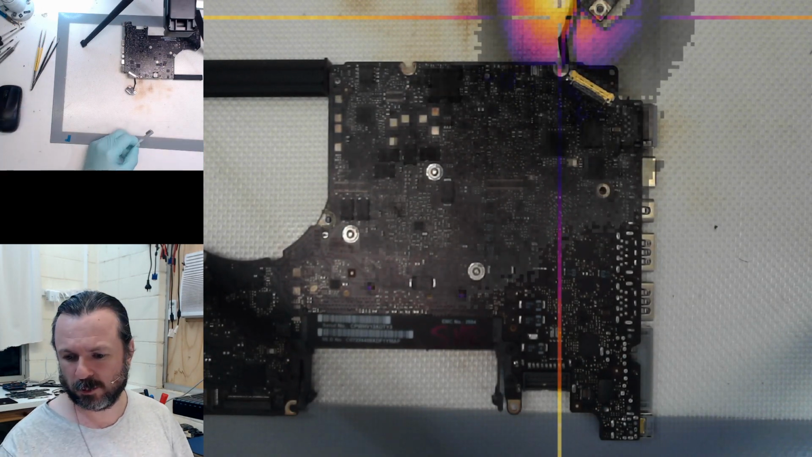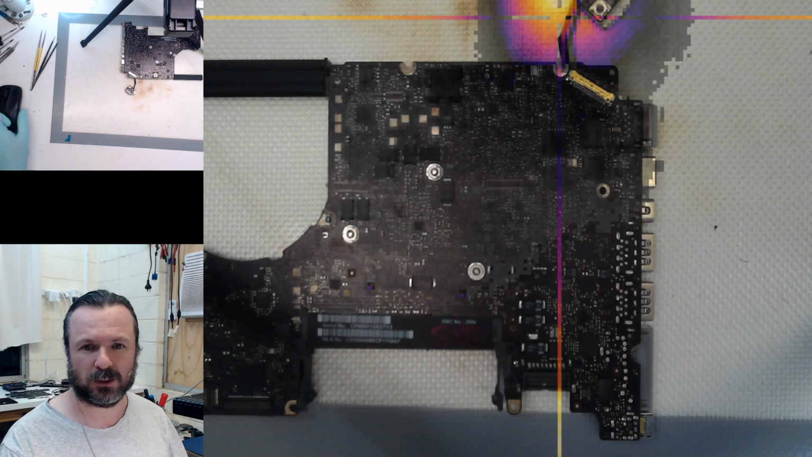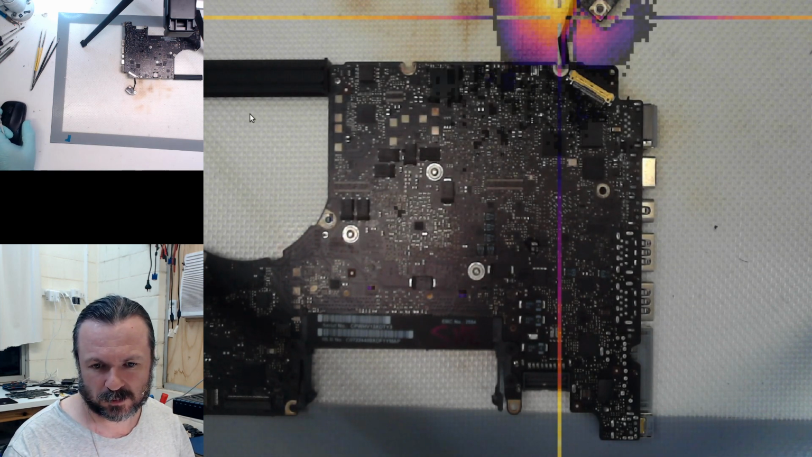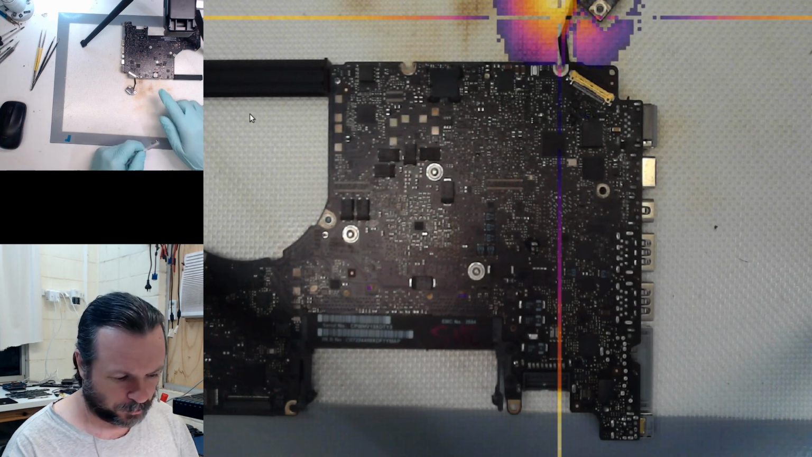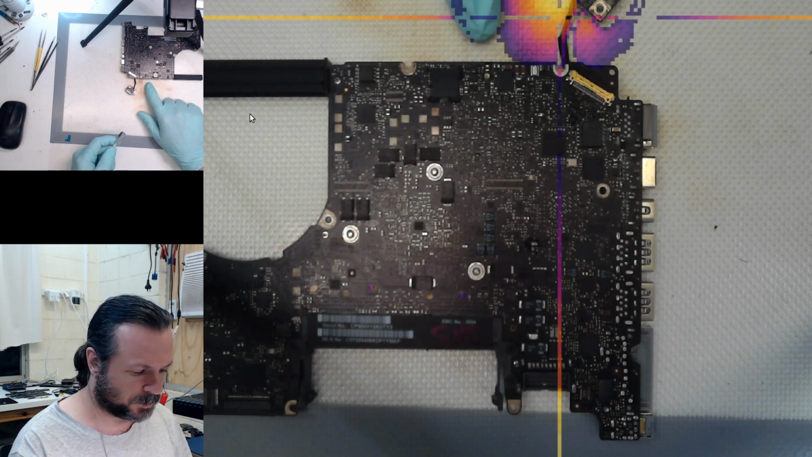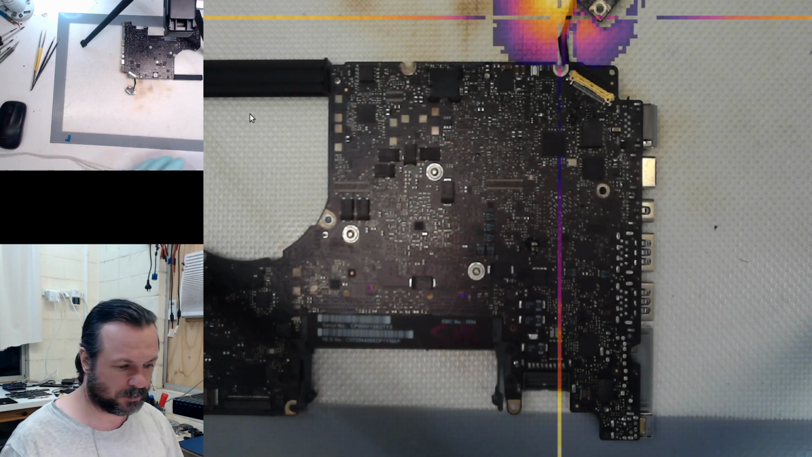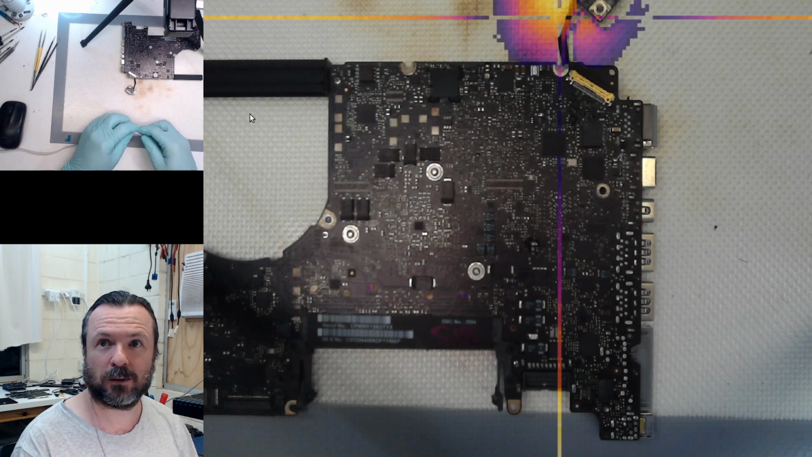And I can see we've got a little bit too much of that bleeding. The reason why it's showing up a bit warm up here is from where the hot air was. Alright, let's see how we go.